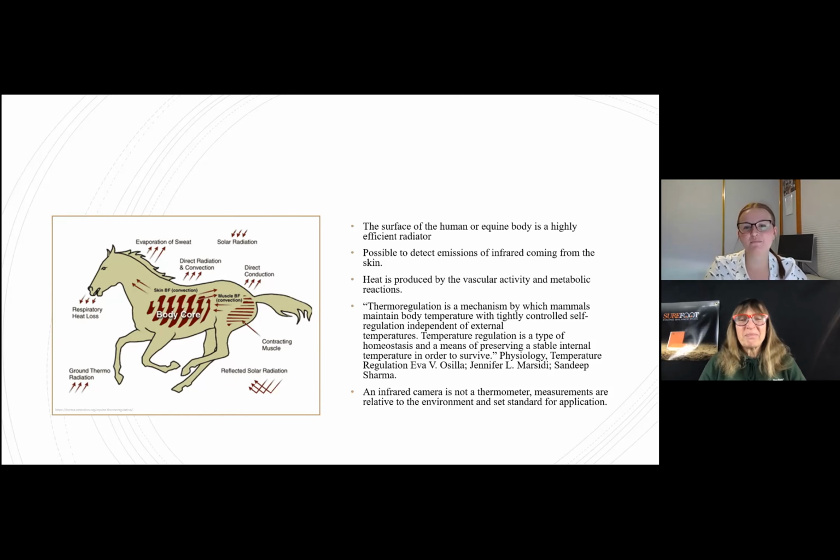Thermoregulation is a mechanism by which mammals maintain body temperature with tightly controlled self-regulation independent of external temperatures. Temperature regulation is a type of homeostasis and a means of preserving a stable internal temperature in order to survive. So basically what you're saying is we have to either add clothes or shed heat in order to maintain a stable temperature. That's why everybody's busy taking their temperatures now with COVID, and if you get a little too hot, you start to get nervous.